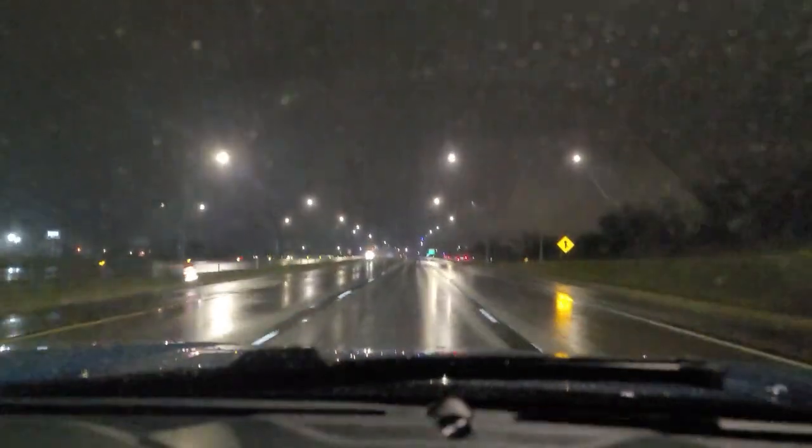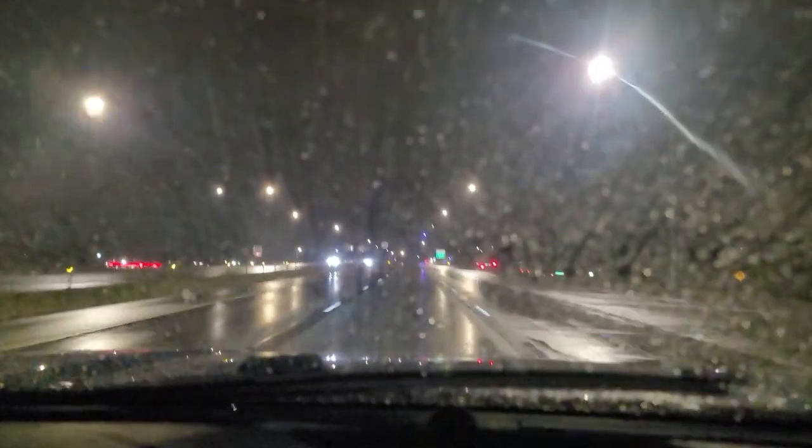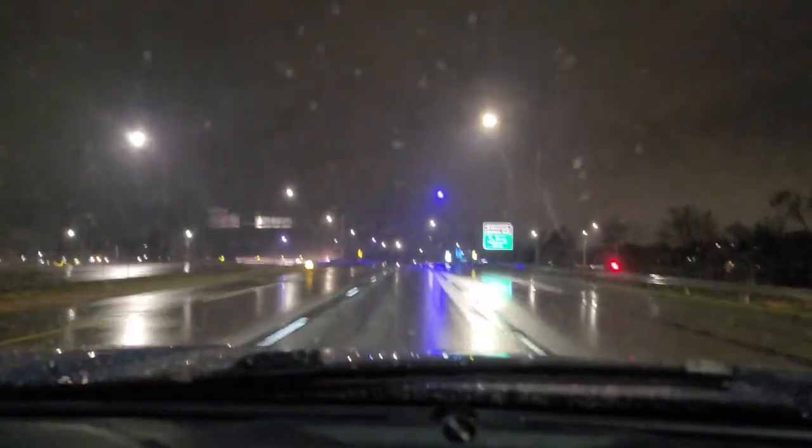But as you can see now, I'm on the highway and driving really well, doing really good. Windshield wipers, I mean, they're brand new windshield wipers, and it's still a brand new windshield in its own, so totally clear as day. Driving, looking out that windshield, all the windows for that matter.